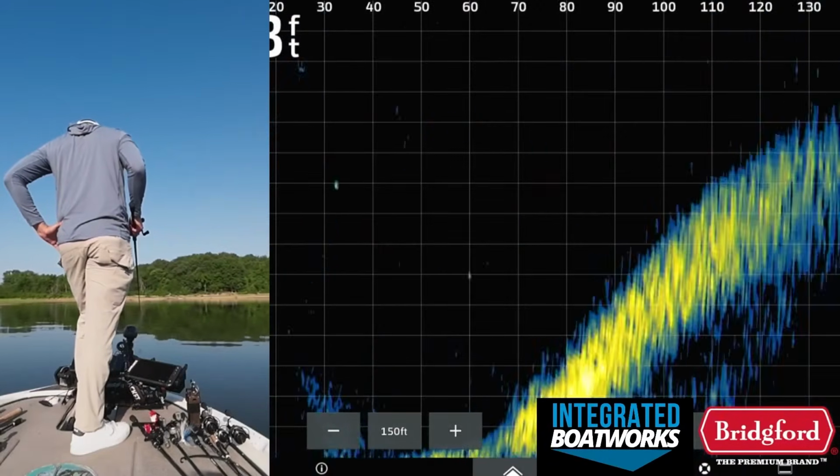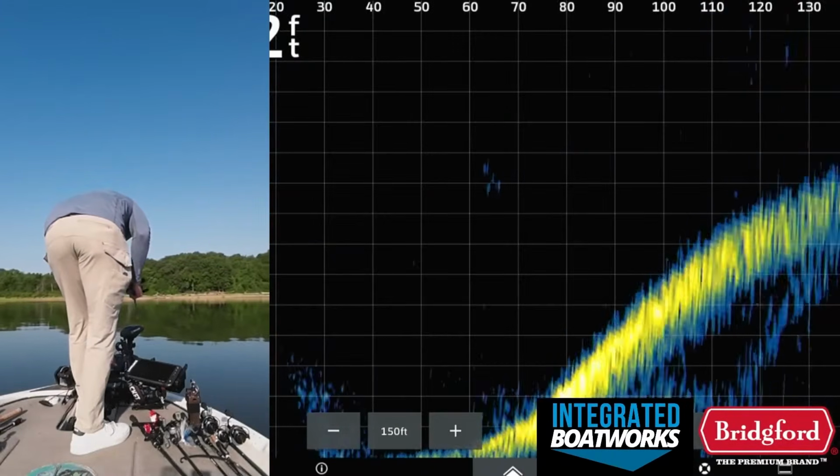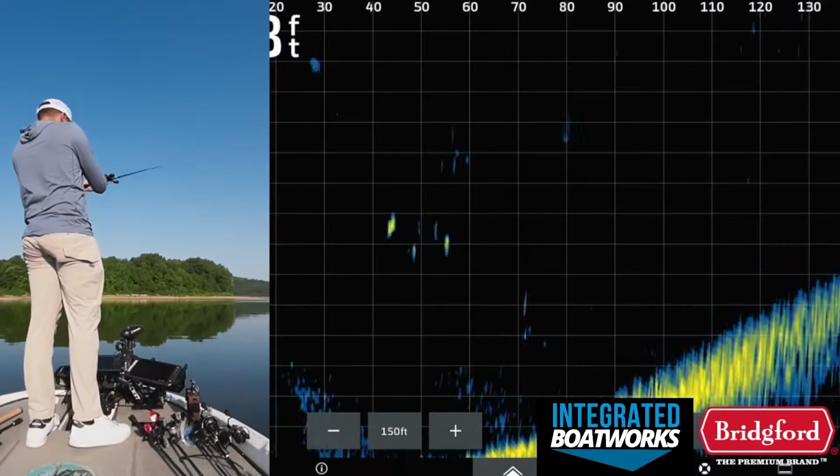we're gonna look around here, see if we can see anything on the Livescope, and also pull up on this point and just bomb across it. Fish right there.